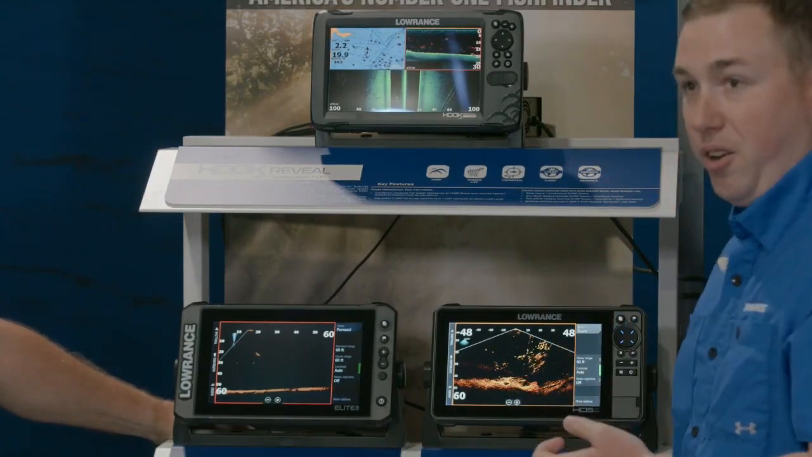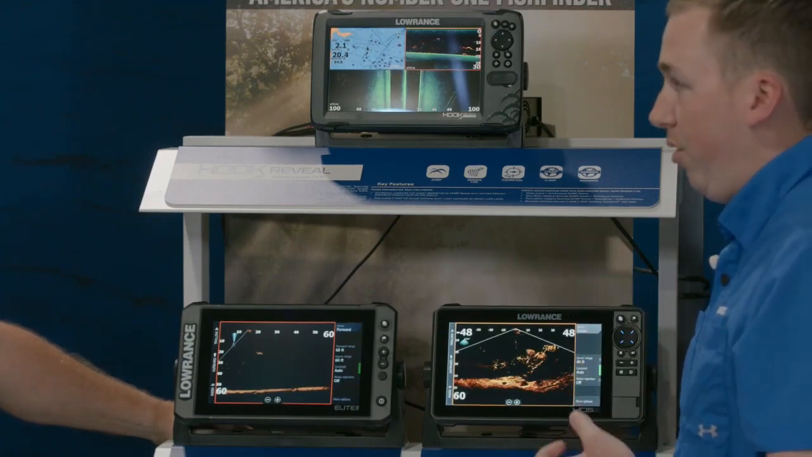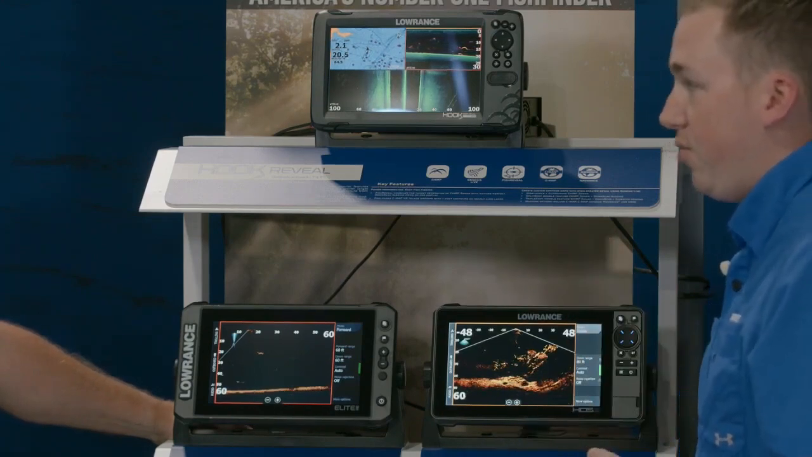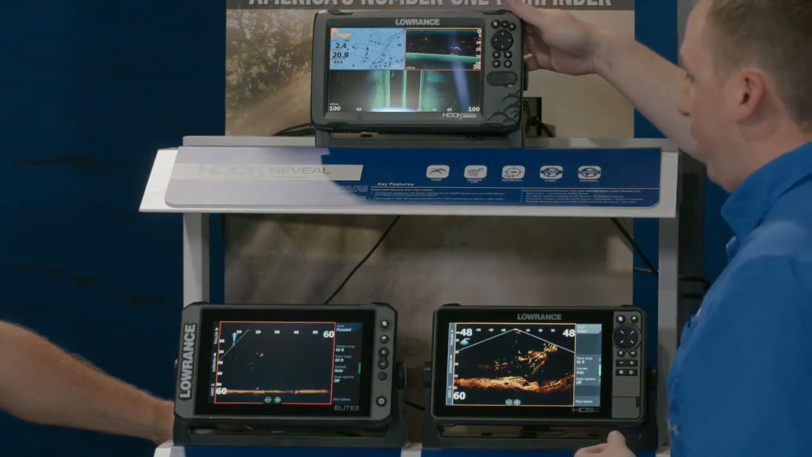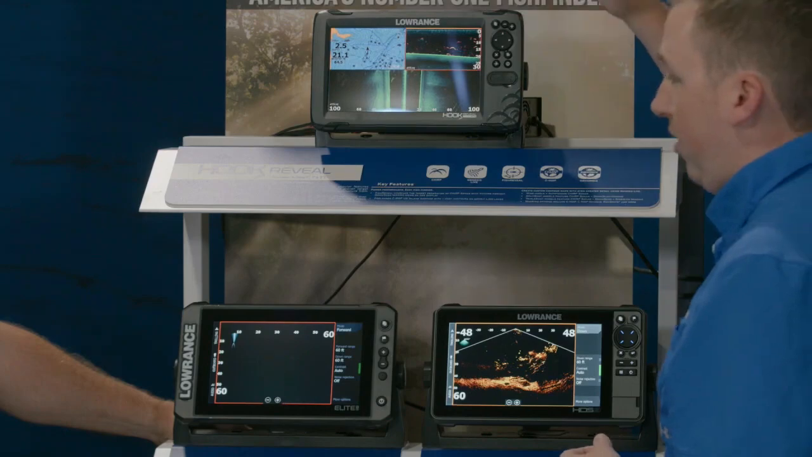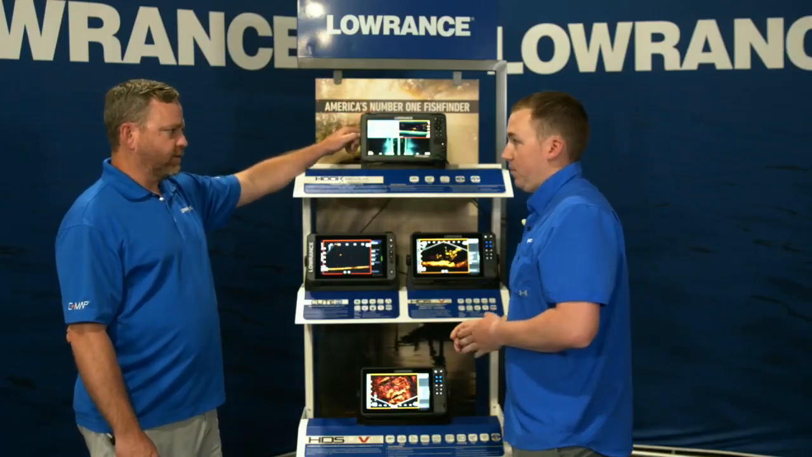All right. So having a model basically for every angler, you take it home. You're going to install it on your boat. Super simple. Transducer mounting is really easy. Power is really easy. Actually mounting the display, whether you're using the bracket or you're flush mounting it, super simple and easy. But we still have versions that have side scan and down scan. Can you talk a little bit about the difference of those?